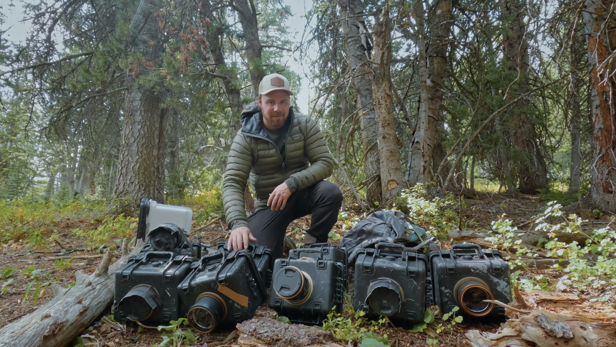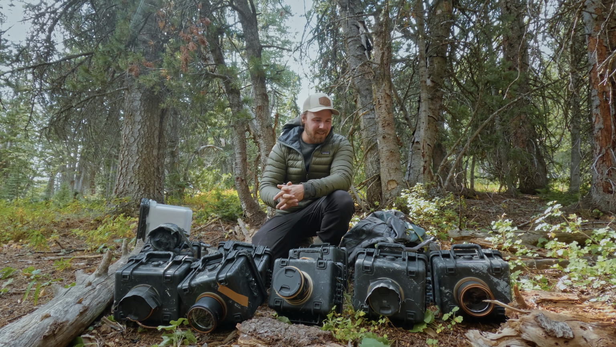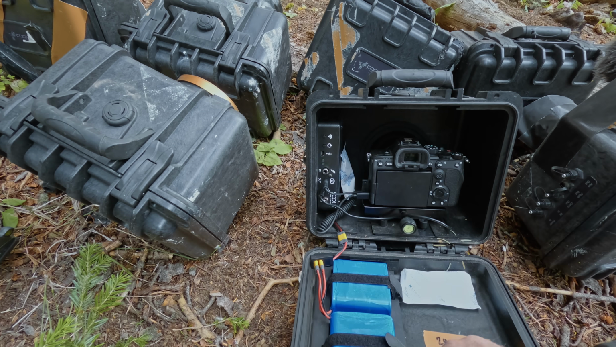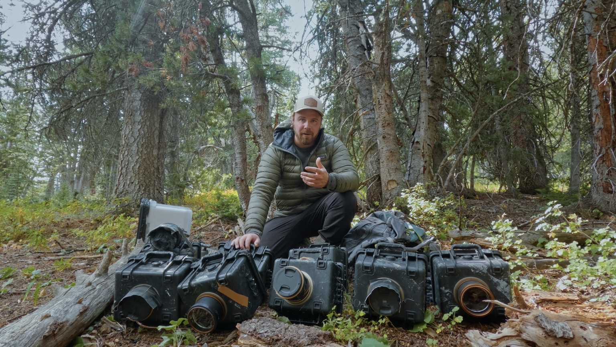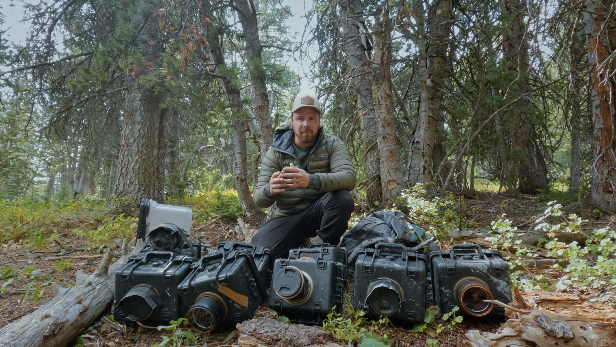All right, well, if you guys have watched the channel before, you may know the drill already, but all of these boxes are camera traps. So inside each of them is a Sony a7S III, and then I have a variety of lenses here. So some are like 17 mil, 21 mil, a lot wider, and then some go up to like an 85 mil, which is gonna be more for a close-up shot.